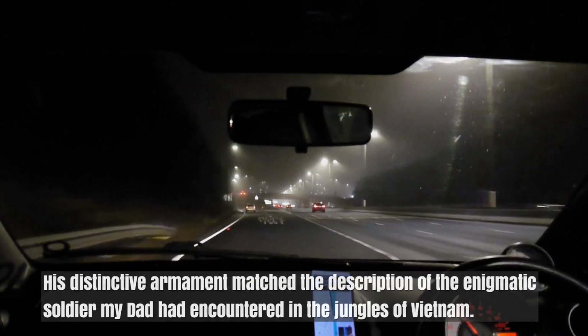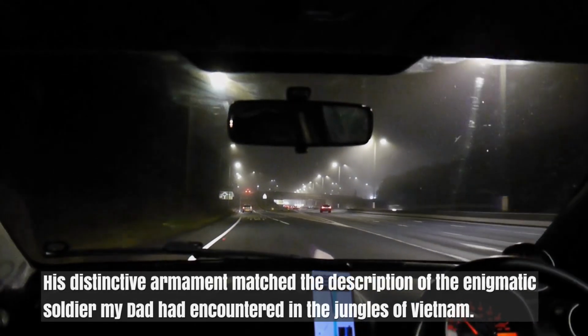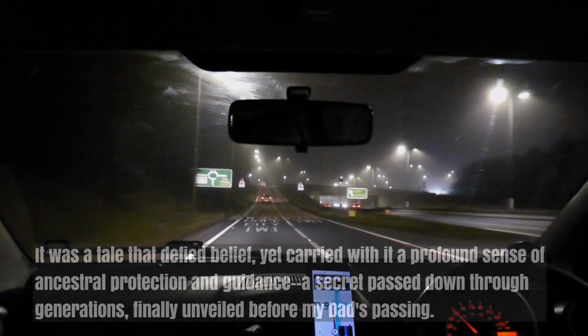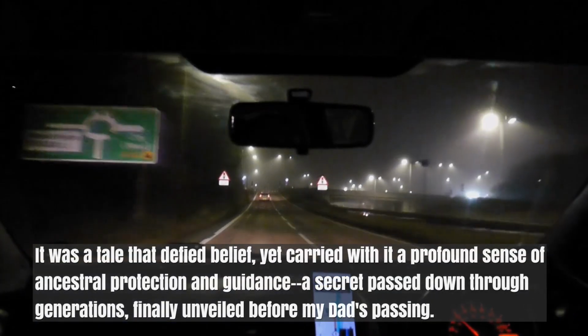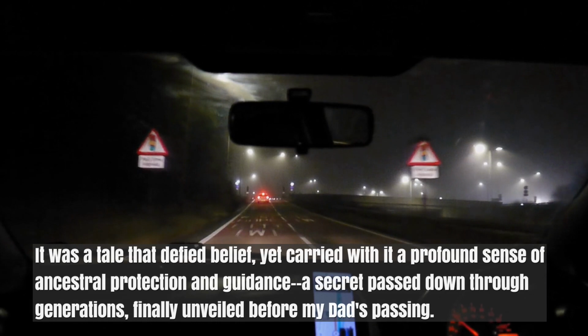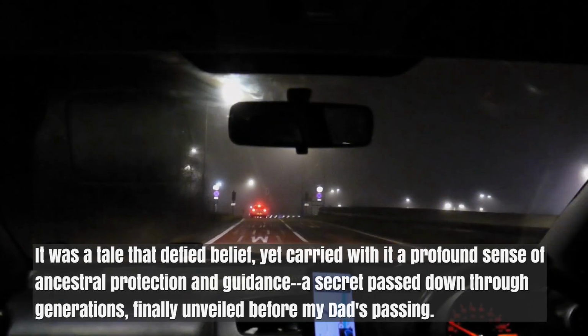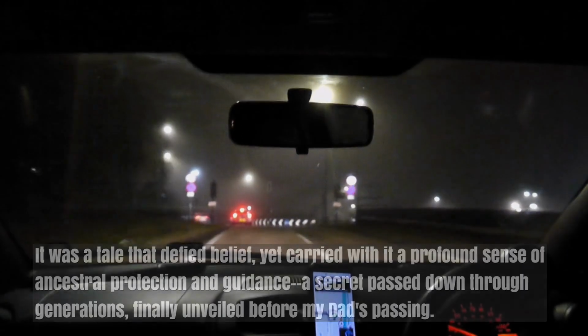His distinctive armament matched the description of the enigmatic soldier my dad had encountered in the jungles of Vietnam. It was a tale that defied belief, yet carried with it a profound sense of ancestral protection and guidance, a secret passed down through generations, finally unveiled before my dad's passing.